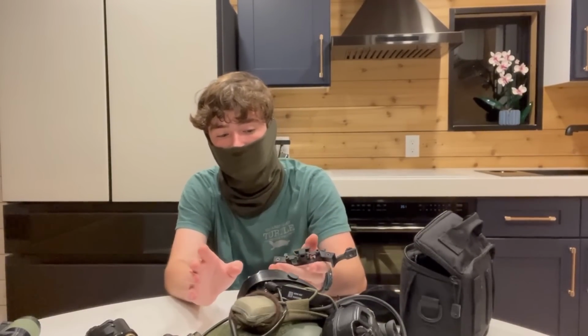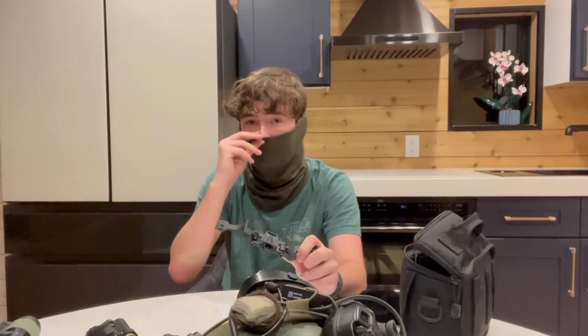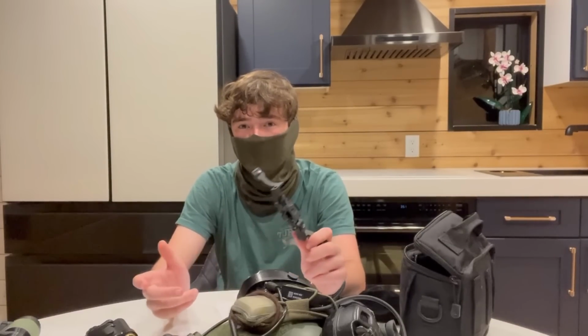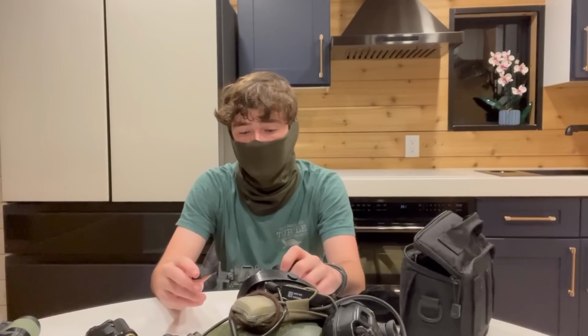Another thing that you get included in the whole package is the mount, right? This is gonna add some value to your night vision unit, because when you buy pretty much any NVG from any retailer, they're not gonna include a mount. You're gonna have to buy your own. And this dovetail to J-arm mount is actually really fantastic.